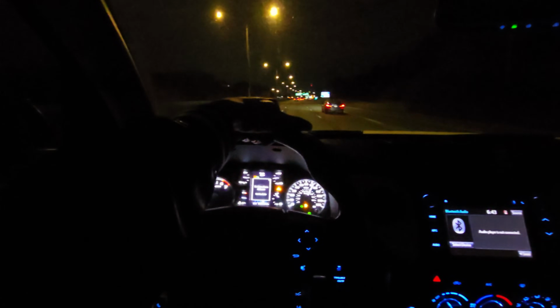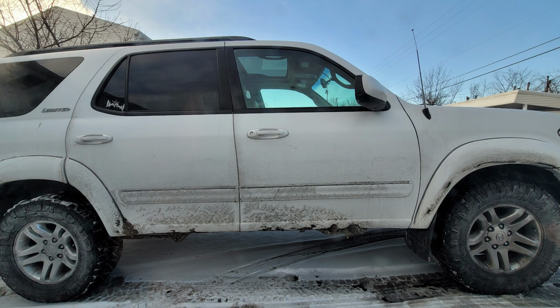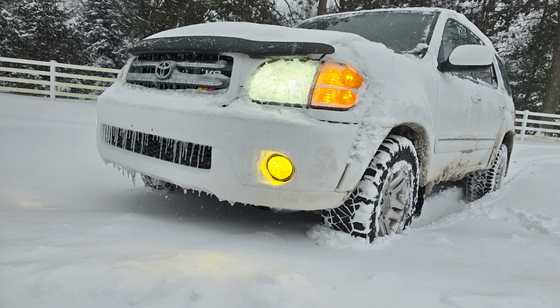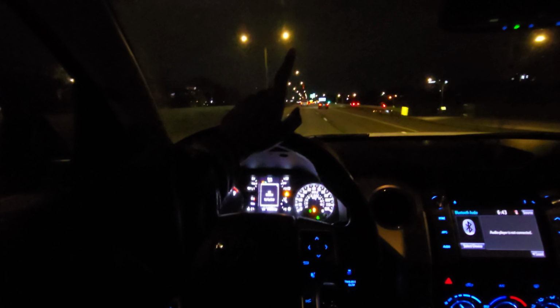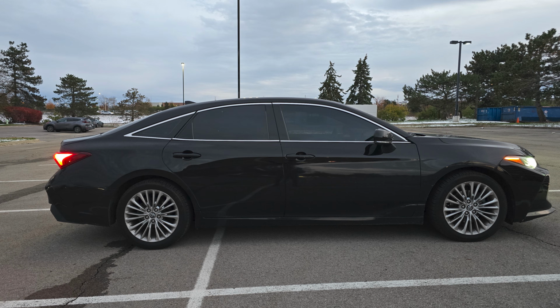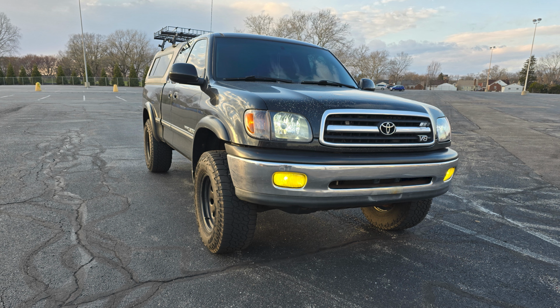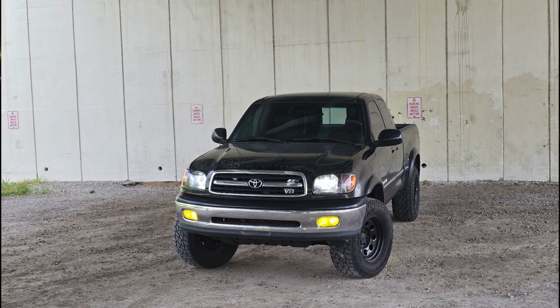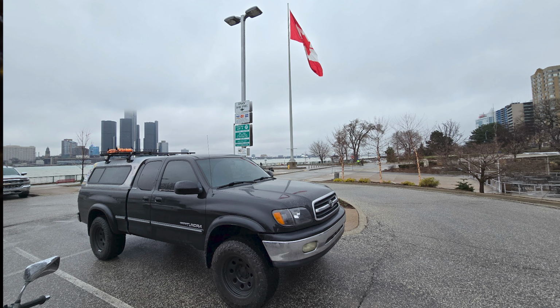Second vehicle, 2004 again, Toyota Sequoia 4-wheel drive, limited with the spoiler. And then my third vehicle was my 2001 Toyota Tundra. Actually, no, I'm sorry. My third vehicle was my 2019 Toyota Avalon. Then my 4th vehicle was my 2001 Toyota Tundra. And then I ended up buying this, which is my 5th vehicle, my 2019 Toyota Tundra.